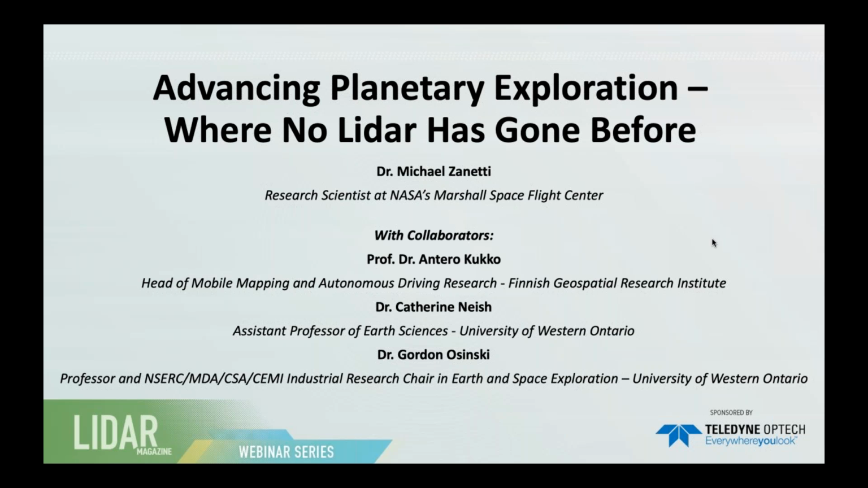And then the other 2 co-authors here are my former postdoc advisors, Dr. Catherine Nish and Dr. Gordon Azinski. Dr. Azinski is kind of a world-renowned expert in Arctic research and impact cratering, and Dr. Nish is an outer planets expert who's studying Titan. So we run the gamut of planetary science experts.